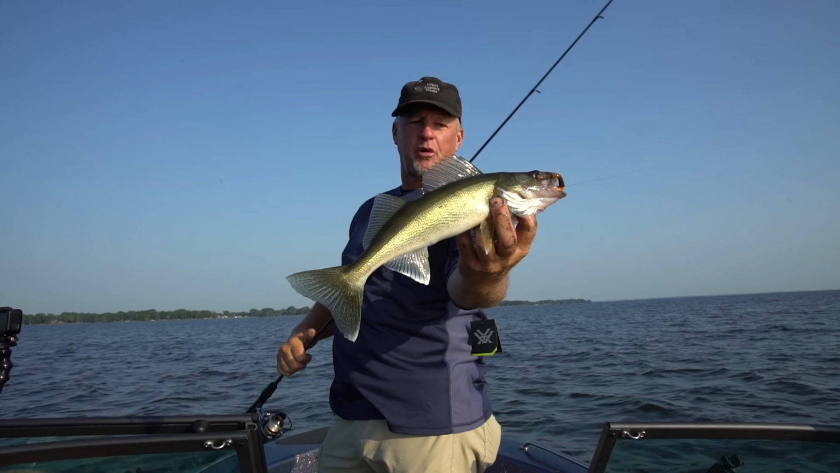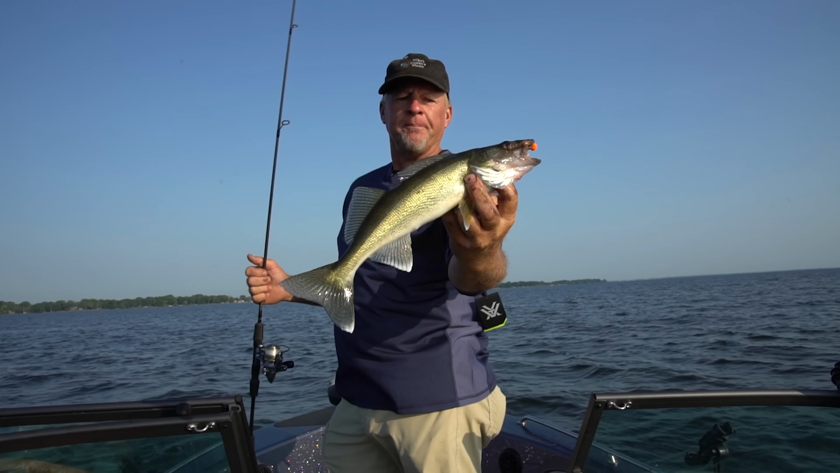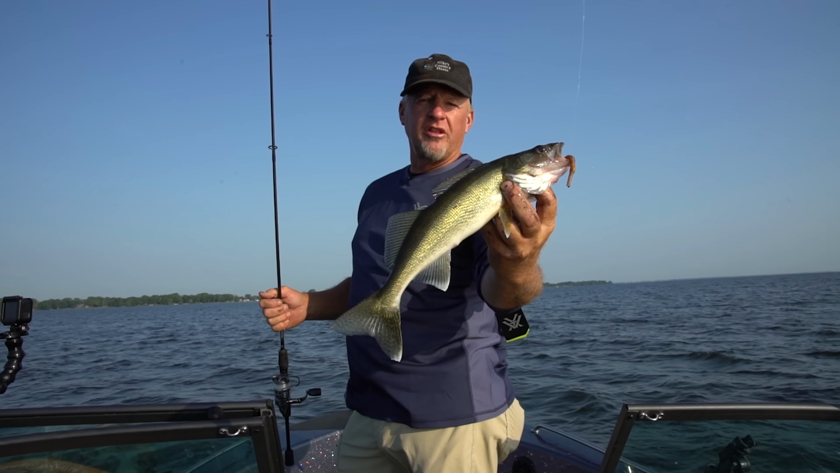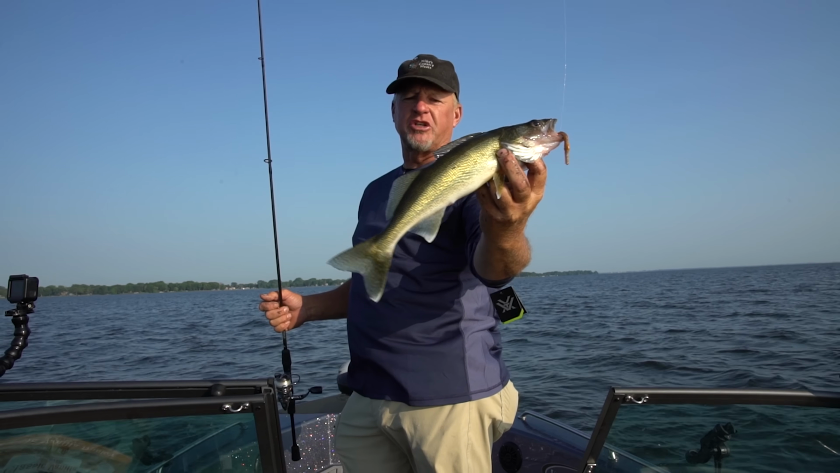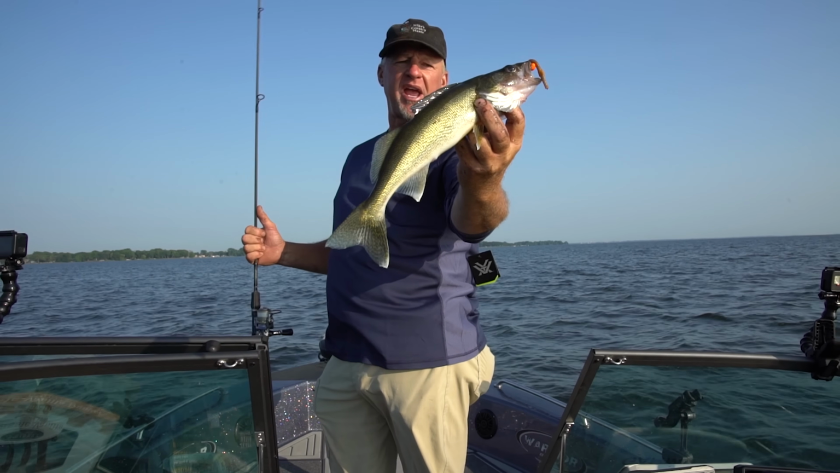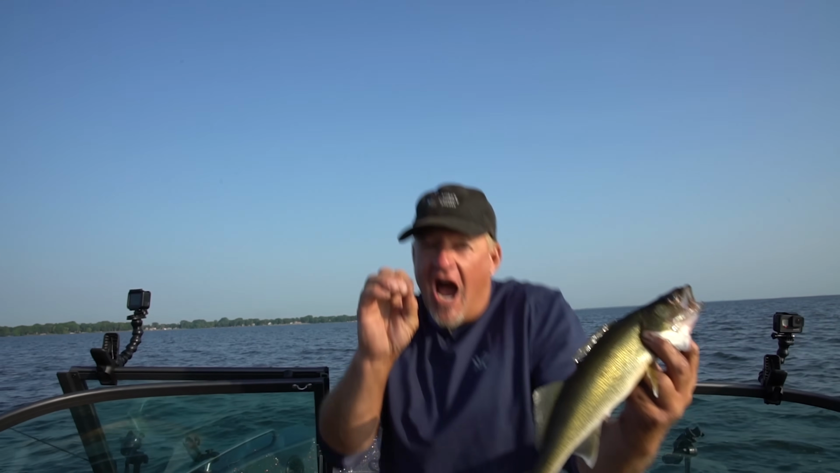I'll tell you what, perfect eating sized fish. Like Lance just caught that 18-incher. Again, when you start thinking about that, that's one of the prime spawners right there. So you also let them fish go, especially when you got a lot of these 14 to 18-inch fish back in the system like this. If we only had a slot limit, I'm telling you, I know it would work. I don't know a lot, but I'll take a slot.